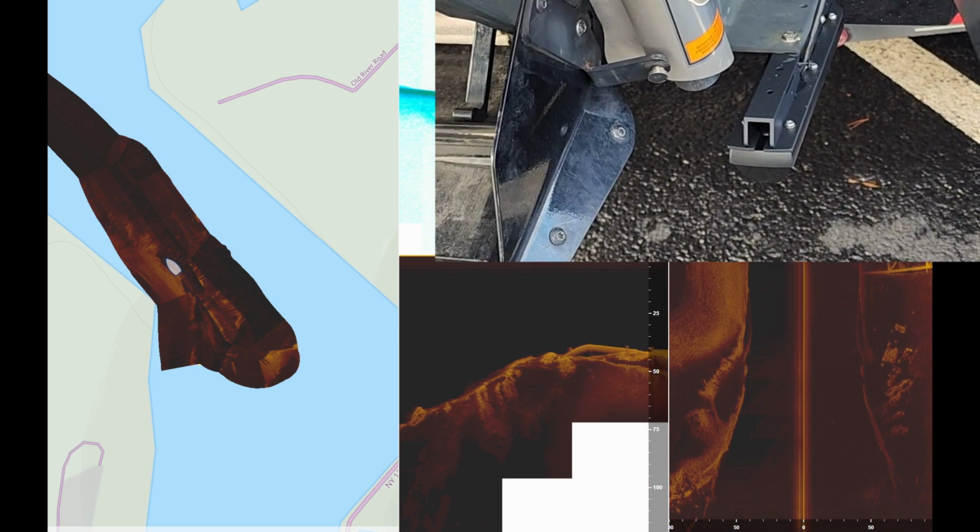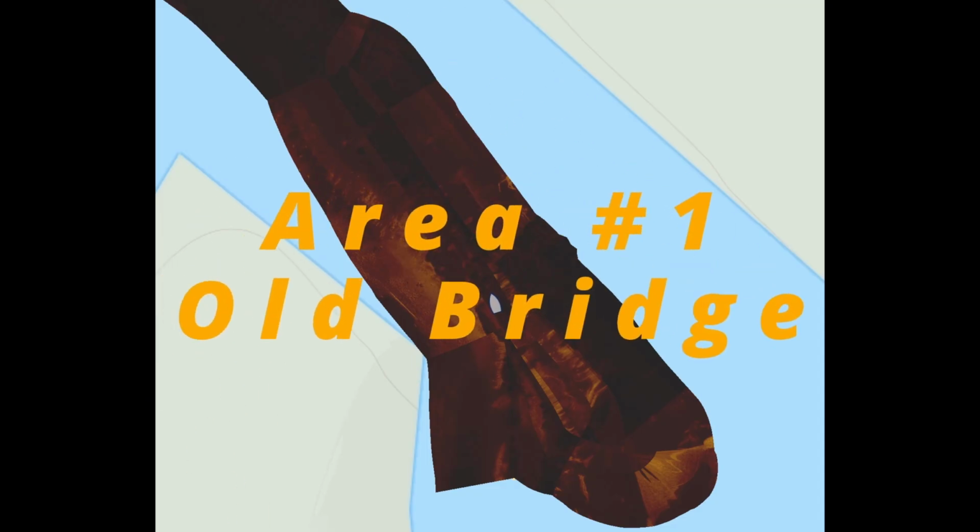And so you can see that this is the transducer setup. This is the port side, this is the old one. The one on the starboard side is a new Fish Reveal transducer. But in the bottom, you can see how the downscan is scrolling through, the side scan scrolling through. And on the left-hand side there, you can see the boat positioning. So hopefully this one will be a little bit better. This is our first area, which is the old bridge area.